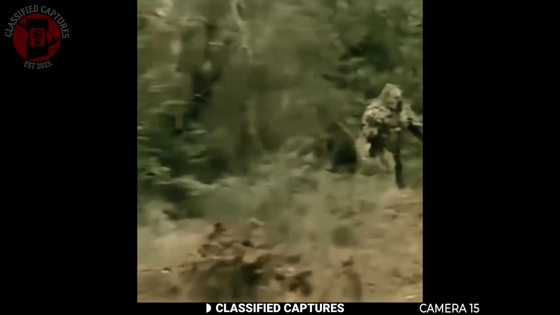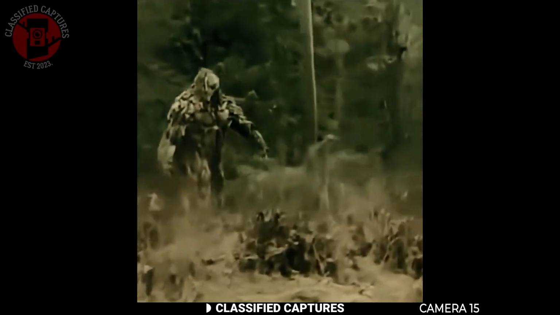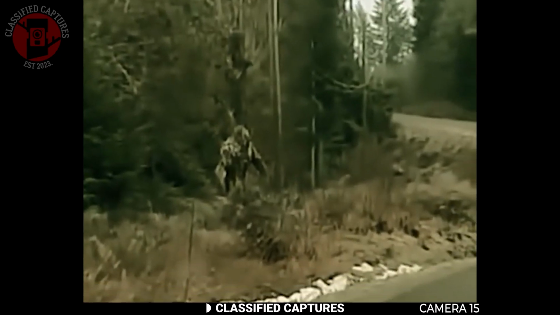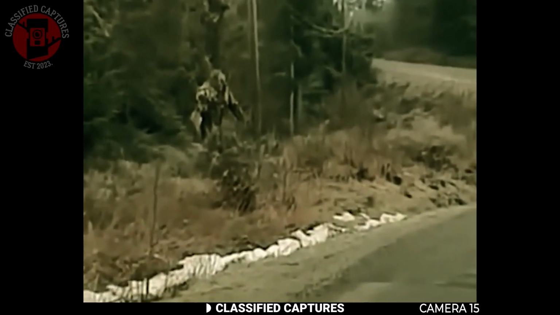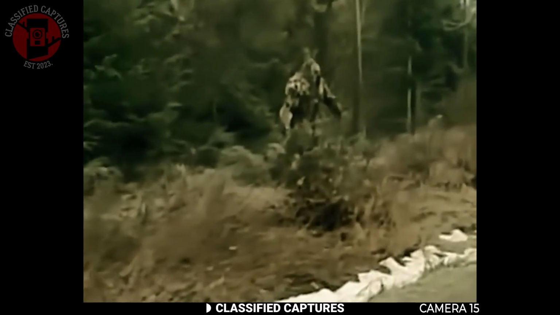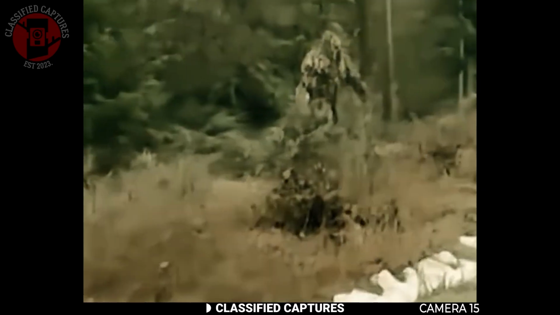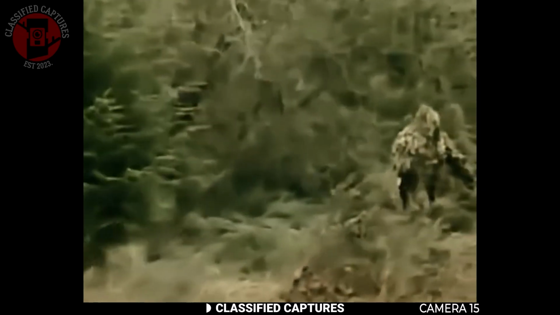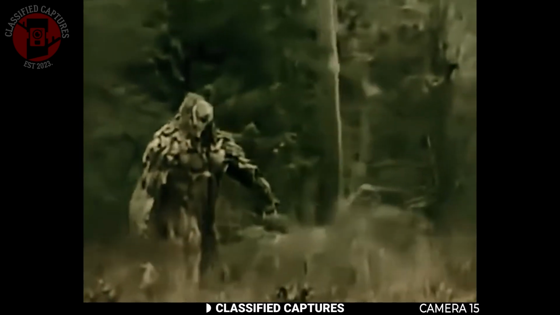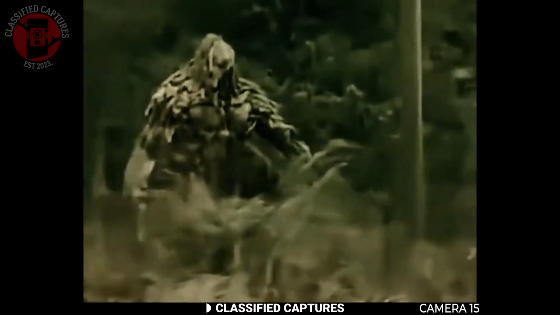A woman driving near the woods had a startling encounter, or so it seemed at first. Ahead in the tree line, she spotted a 9-foot-tall Bigfoot figure standing among the trees. Its towering silhouette gave her quite a fright. As she drove closer, it became clear this wasn't a living creature at all, but a Bigfoot sculpture cleverly crafted from leaves and other natural materials.